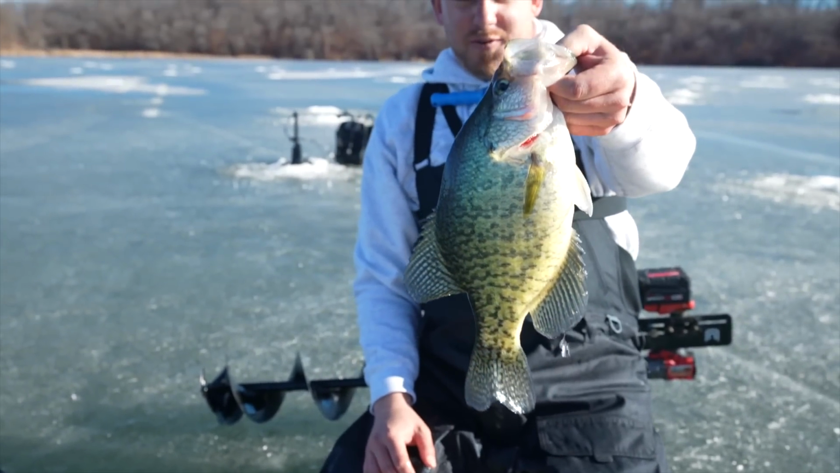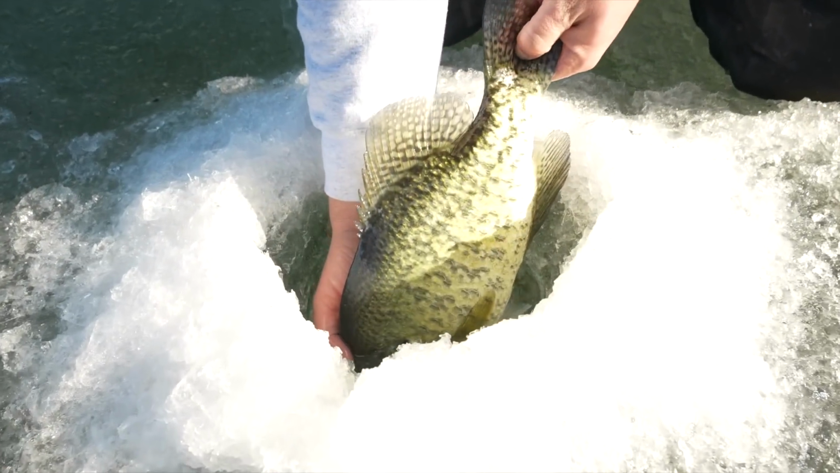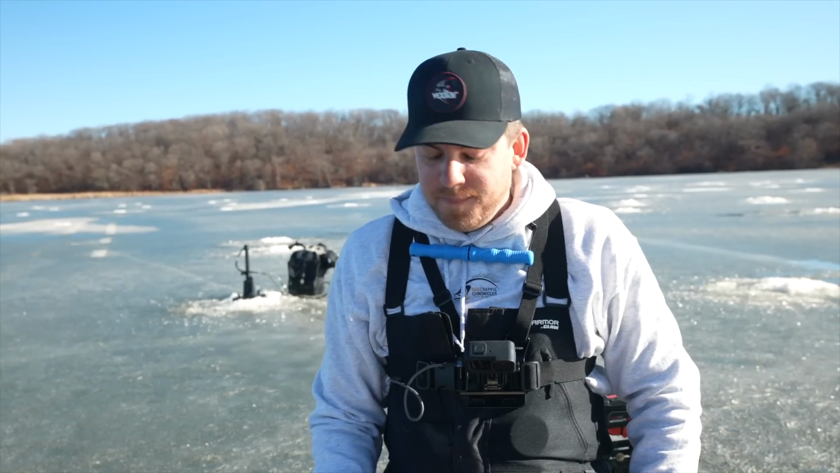We've caught like 4 of them like this already. This place is going absolute bananas right now. And we're gonna get this one back. Like we've said, you wanna grow 14s, 15s, 16s, 17s, 18s, you gotta put the 15 1/4 back.